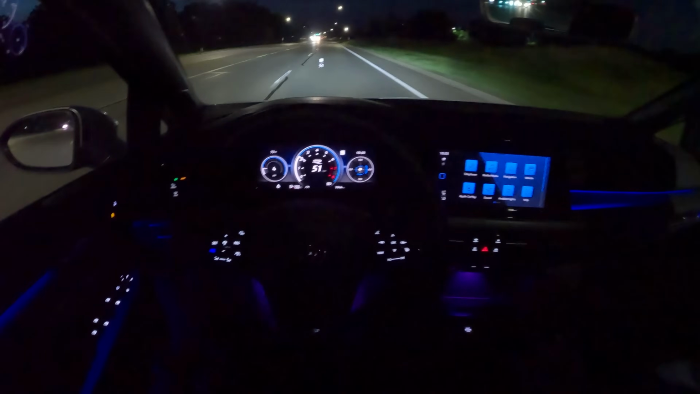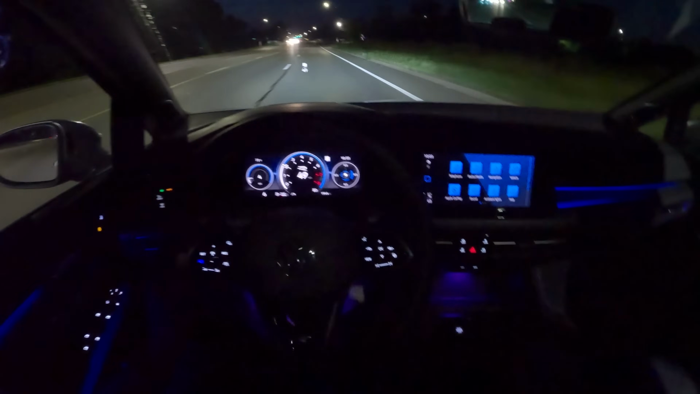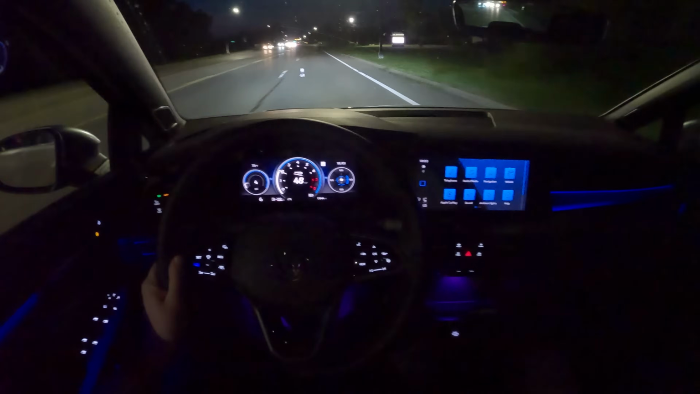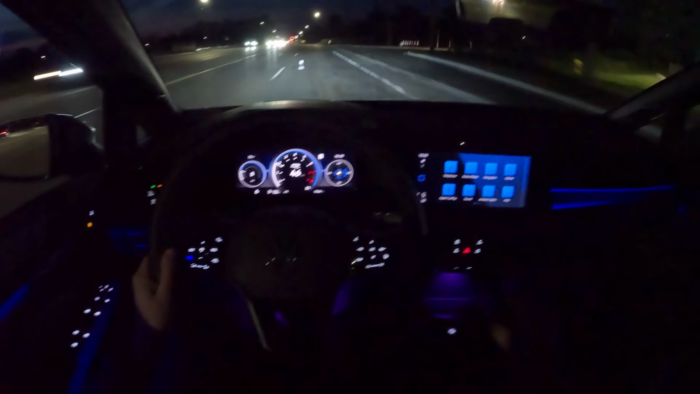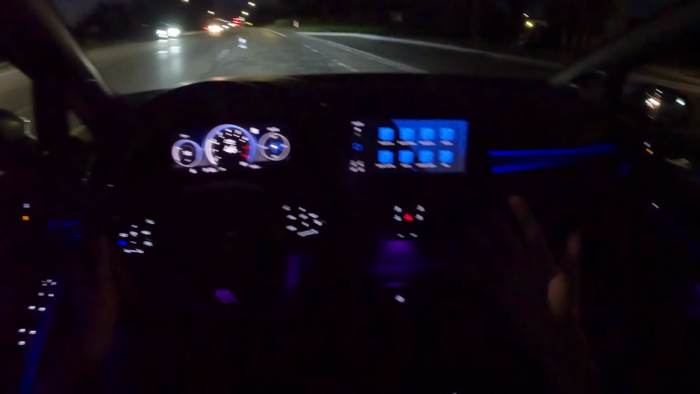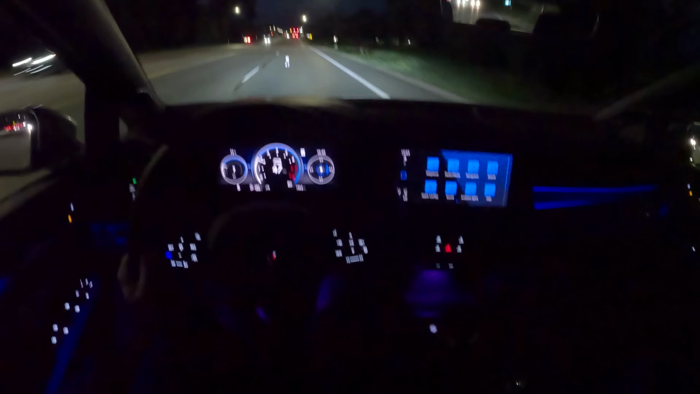Let's talk about this manual transmission before we jump on the highway. Is it best in class? No. Does it really give me the fizz? Am I super engaged with it? Not really. I appreciate that this car does still offer a manual transmission. Well, I guess it does through this year and then it's gone. But I appreciate that I am able to enjoy this one last time.